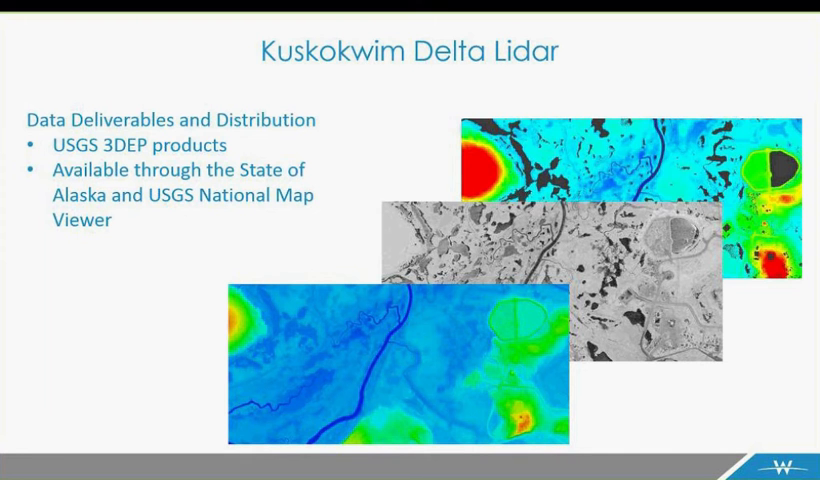And all this data will be available in a couple different locations, and I'll have those available at the end. I'm also going to save this PowerPoint out as a PDF and send it out to everybody who's on this call, so you can have it as well. But it'll be available through the state of Alaska and on the USGS National Map Viewer as well.